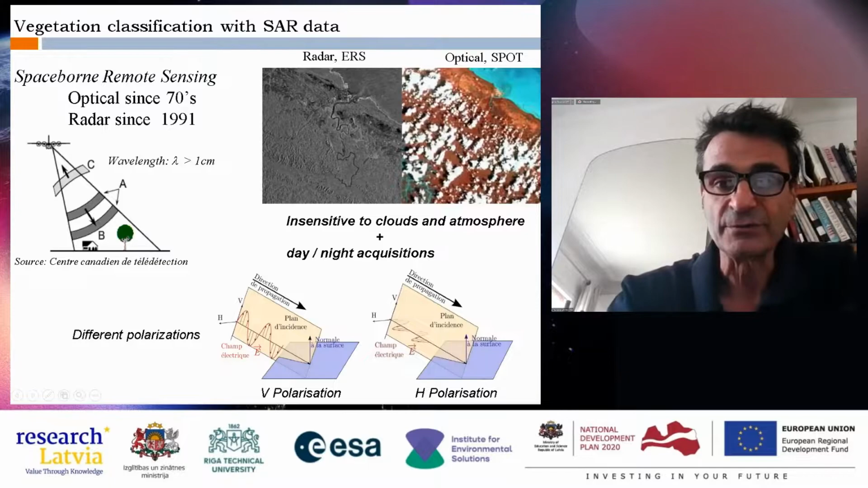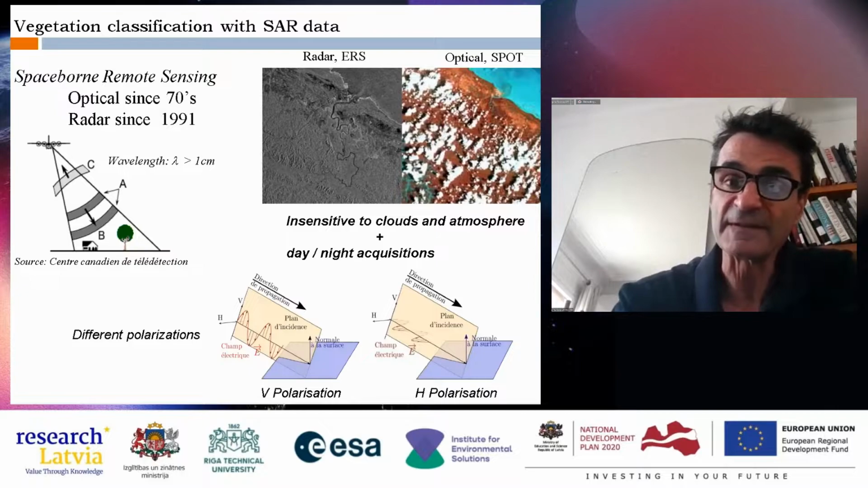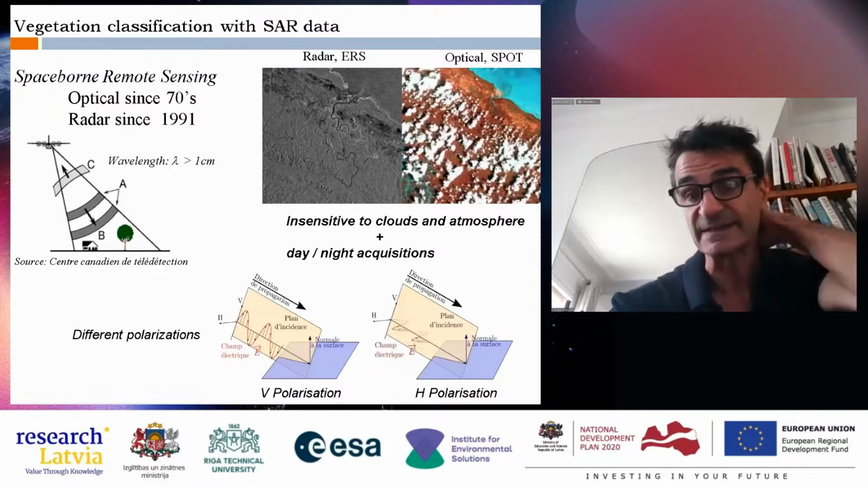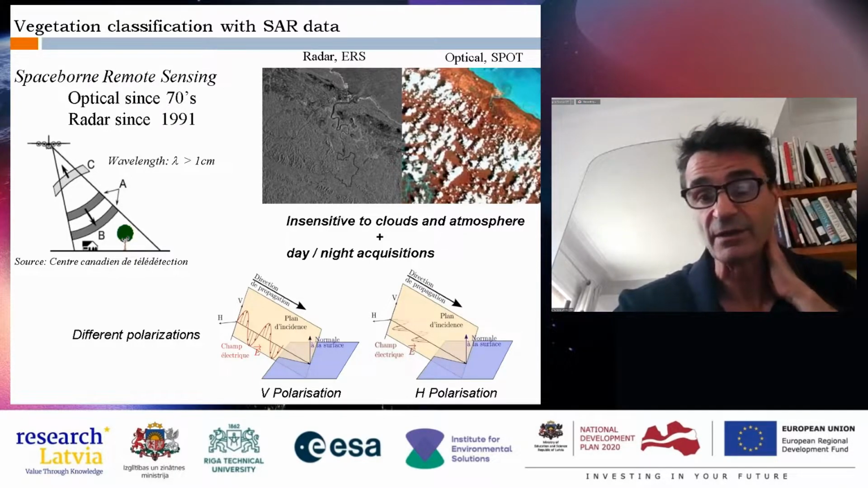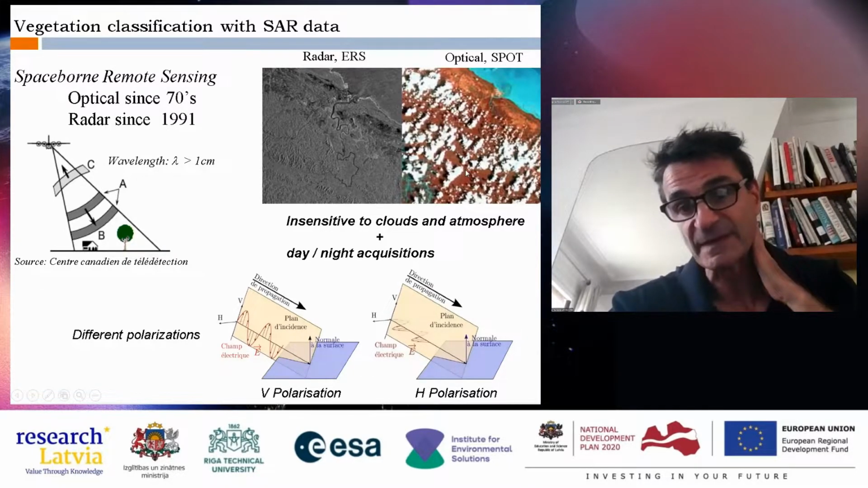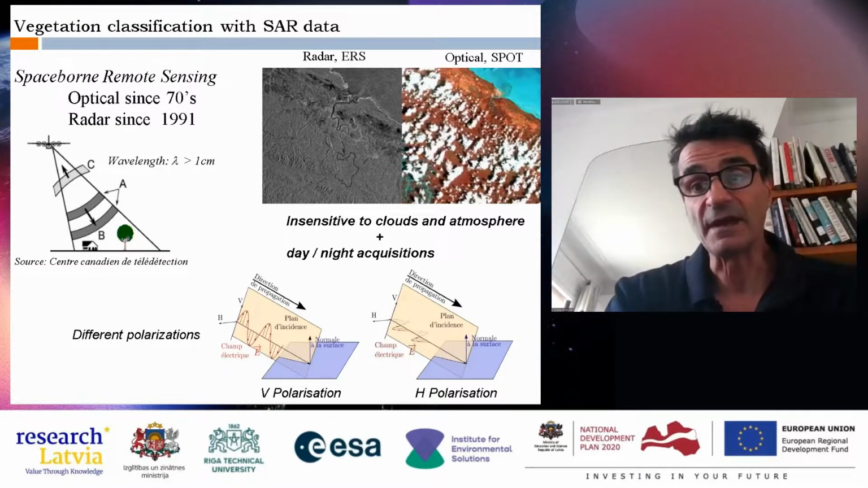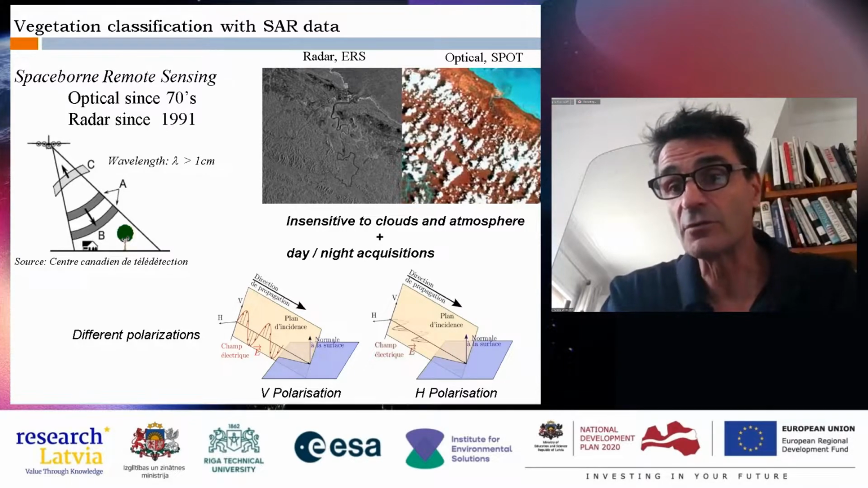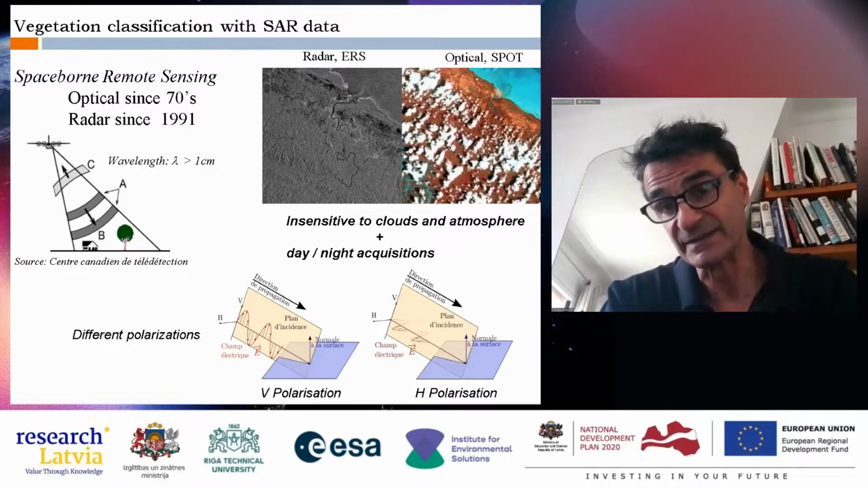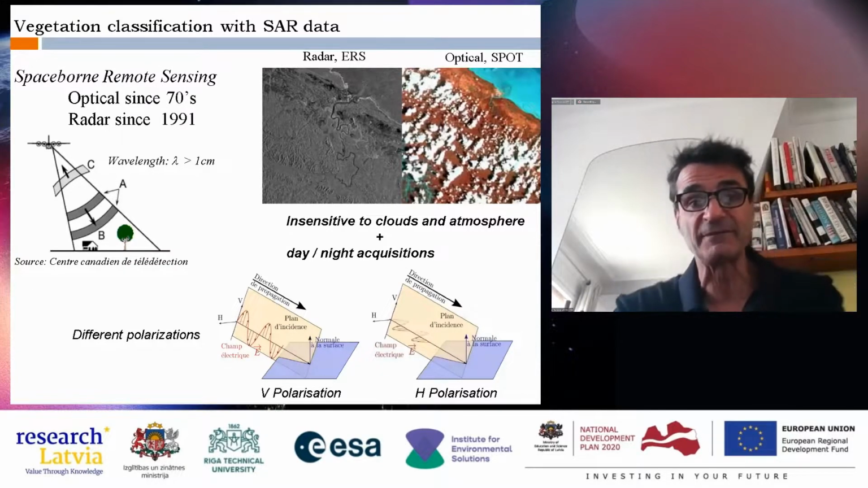As I showed you, with wavelengths higher than millimeters, this means it is not sensitive to the atmosphere. Here is the same area with optical data, where you see a lot of clouds, and here in the radar you don't see anything. The other point is, as you provide your own illumination source, you are not dependent on the acquisition hour during the day. You can acquire during the evening.